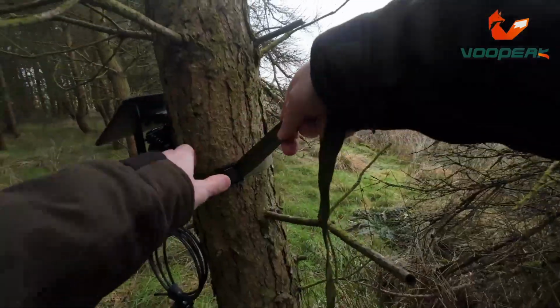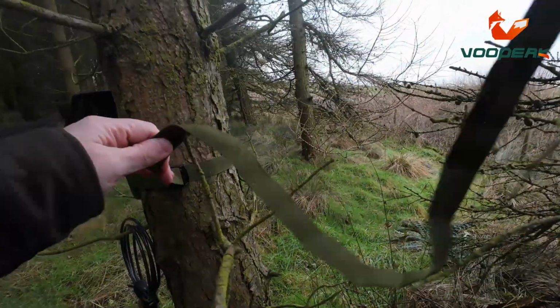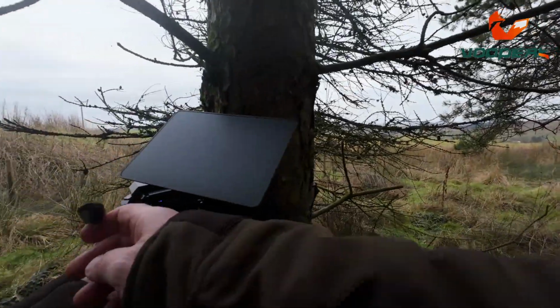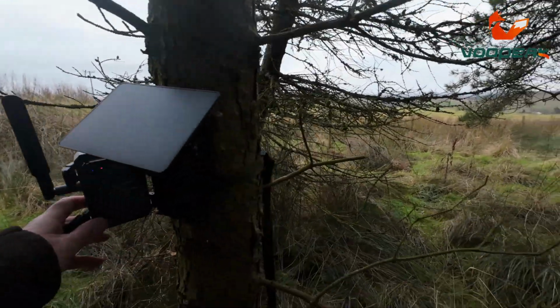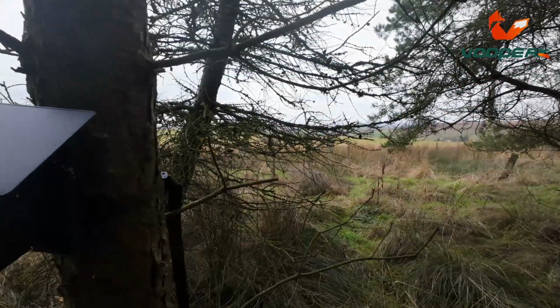Right, let's see if we can get this tightened up. You could just see the red and blue light there. That'll actually change to all blue when it's connected to the network via the 4G.